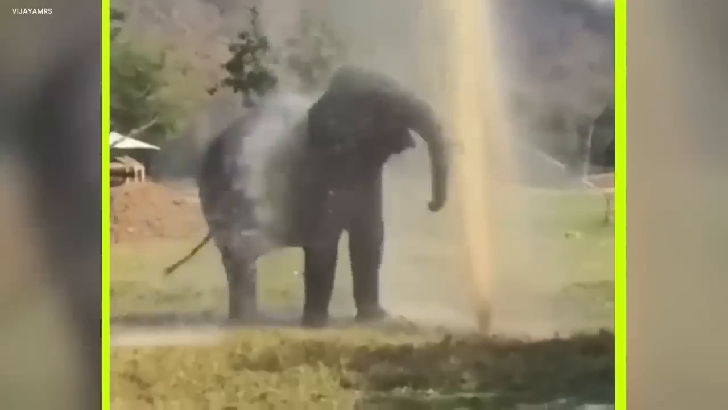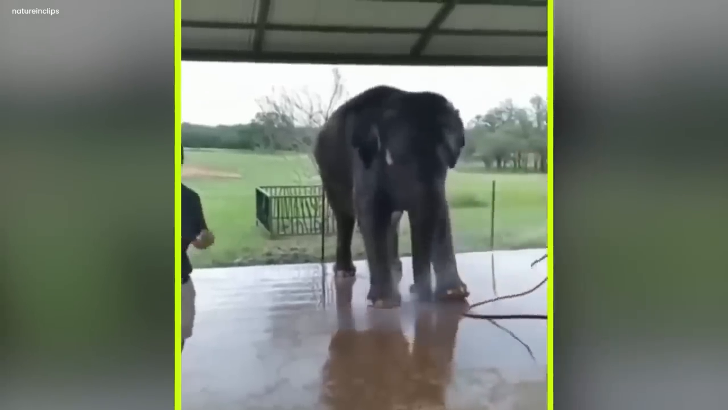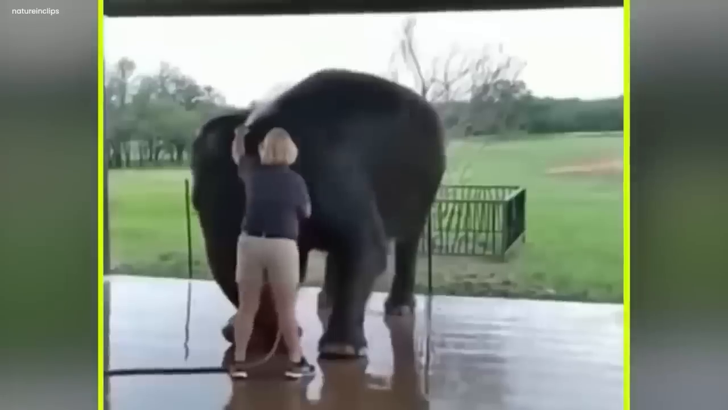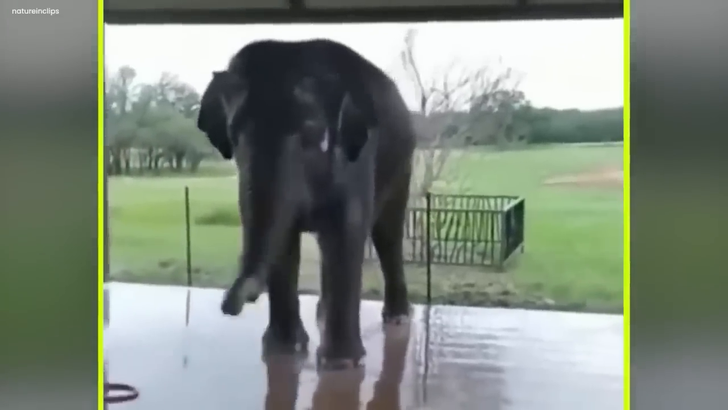Upside-down elephant. Have you ever seen a giant elephant performing spellbinding stunts? This video showcases the remarkable ability of a big elephant to turn upside down on its master's command. The video began with the elephant bathing in a well-accommodating cage by a long hose.